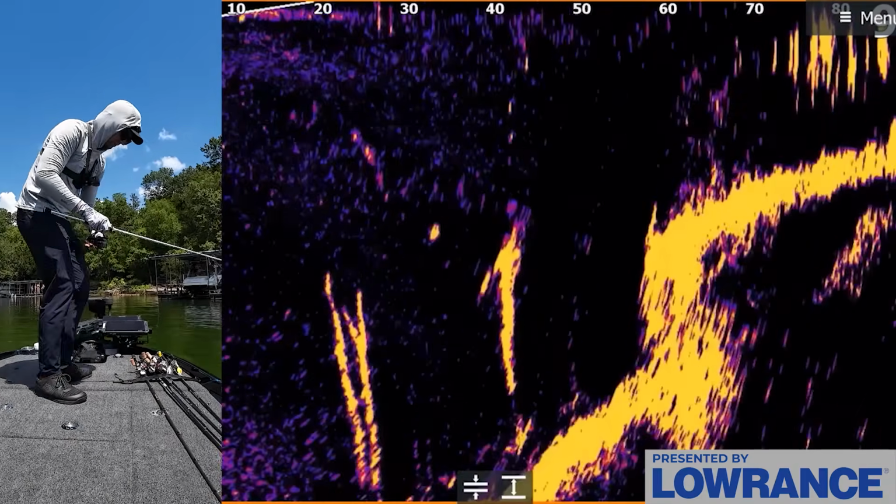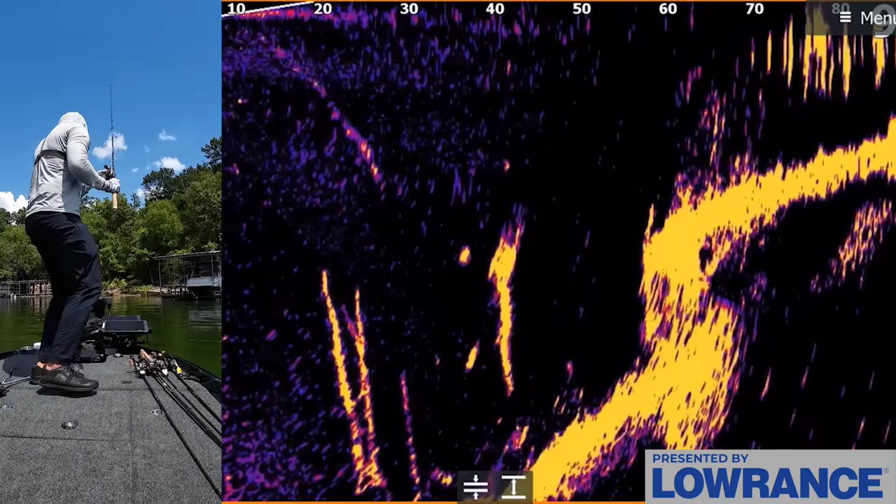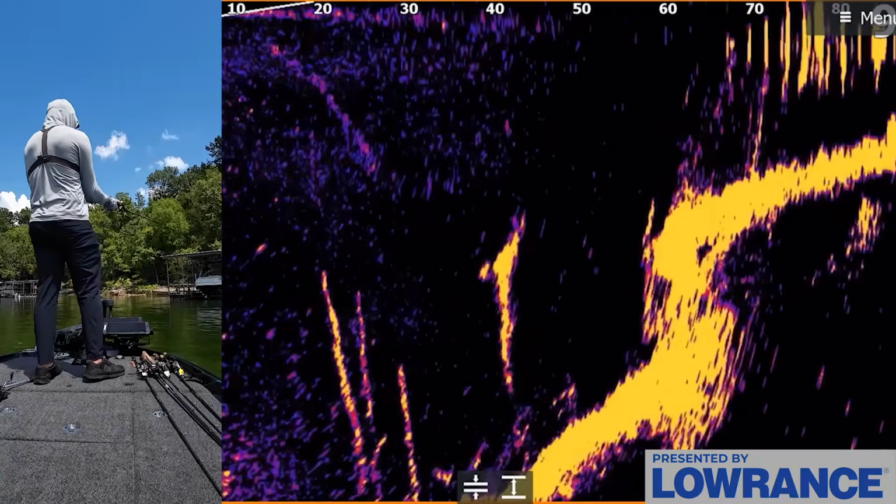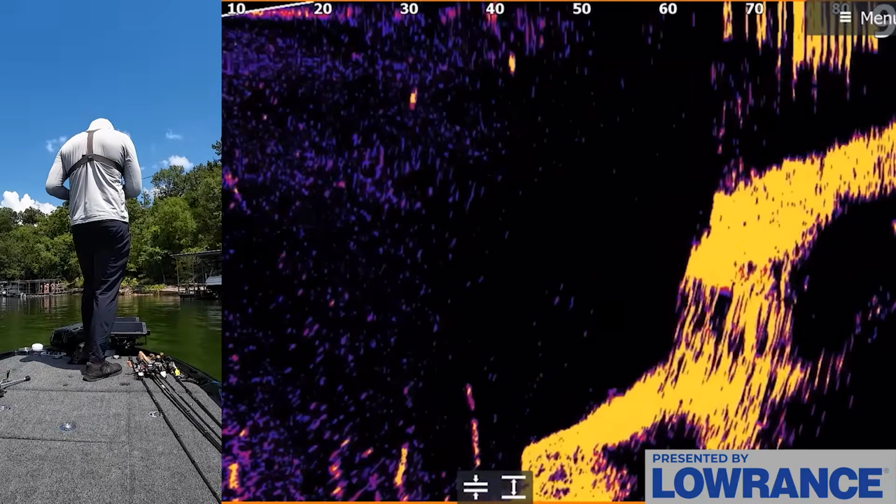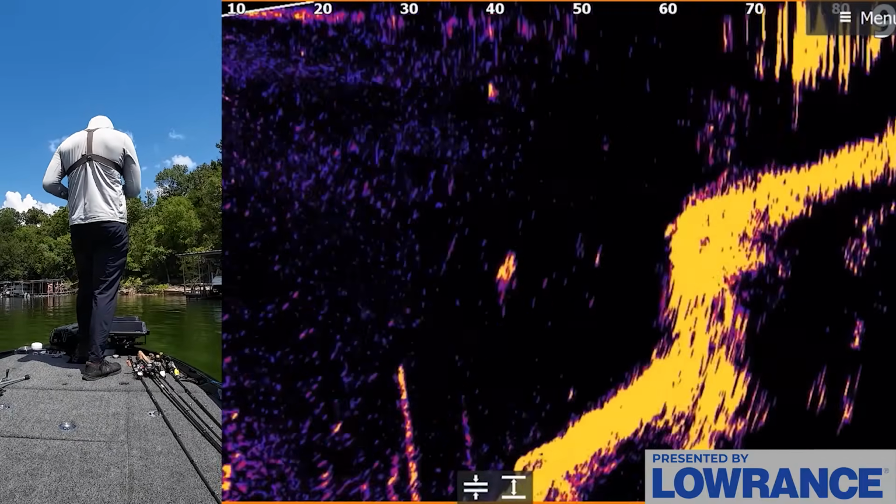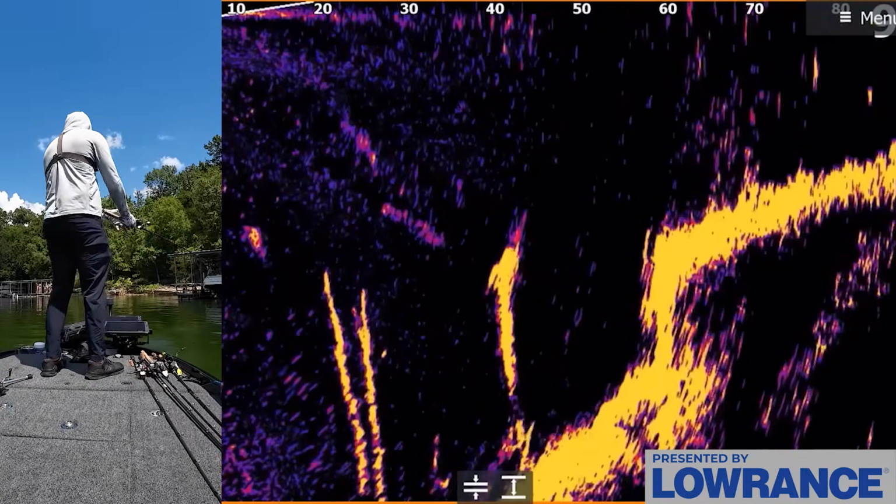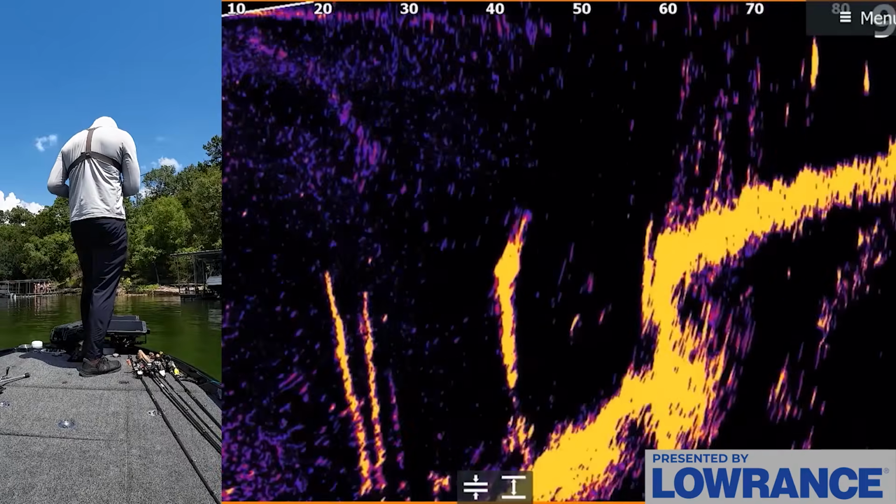Oh, let me try something else. I'm gonna try this spoon on them. I don't know why they would eat the spoon over the minnow, but I just want to try something. They're all just stacked in that tree. We marked that on 2D. It's literally on top of our waypoint, which is so cool to me that you can mark these fish on 2D and then come back with the forward facing. It's like kind of combo regular structure fishing mixed with the newer technology.